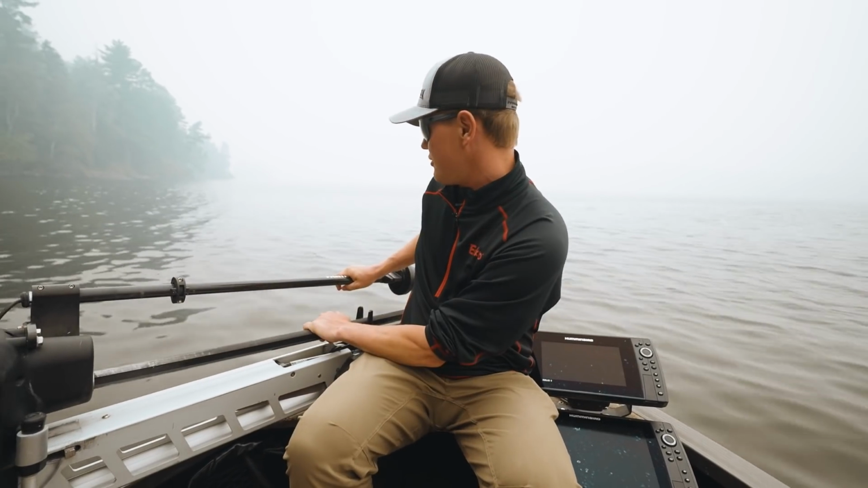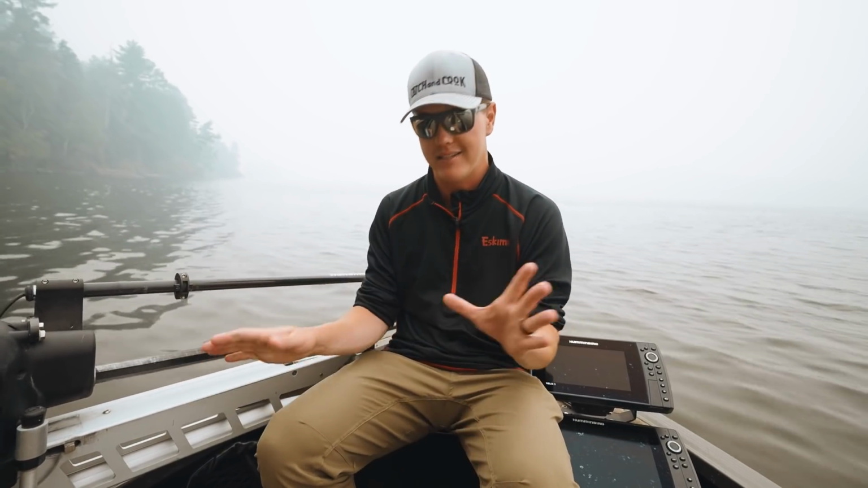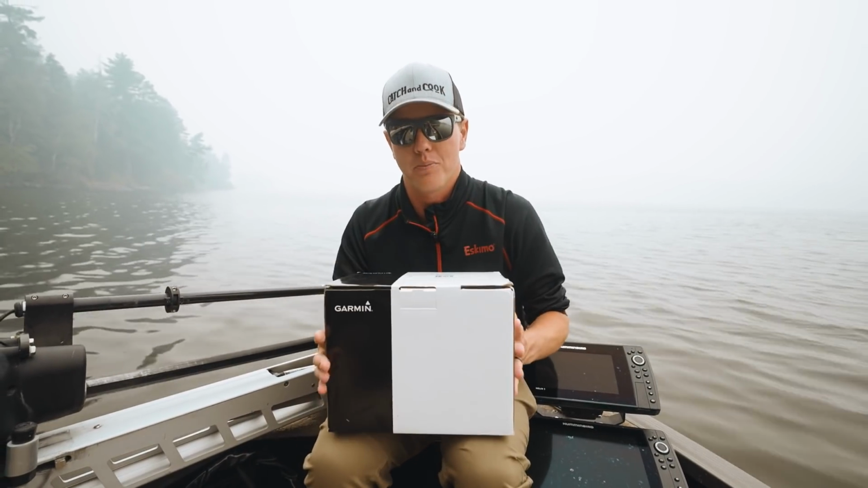All right, so we're in the front of my boat. As you can see, I already got a lot going on here between graphs and electronics, trolling motors and stuff, but today we are adding Garmin Livescope to the front.